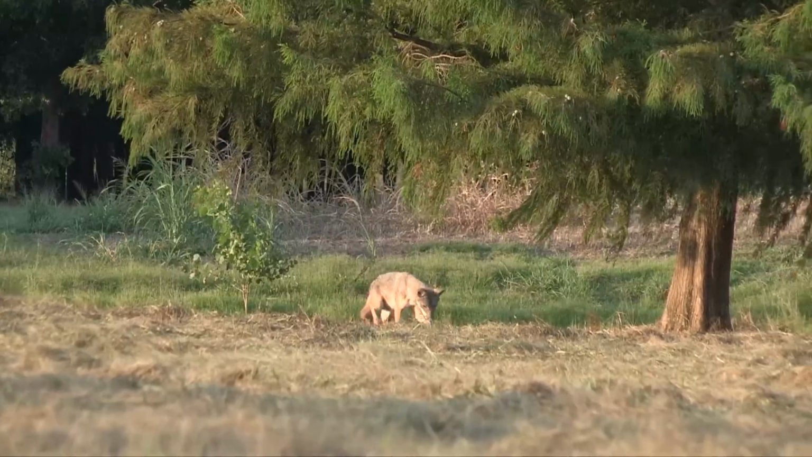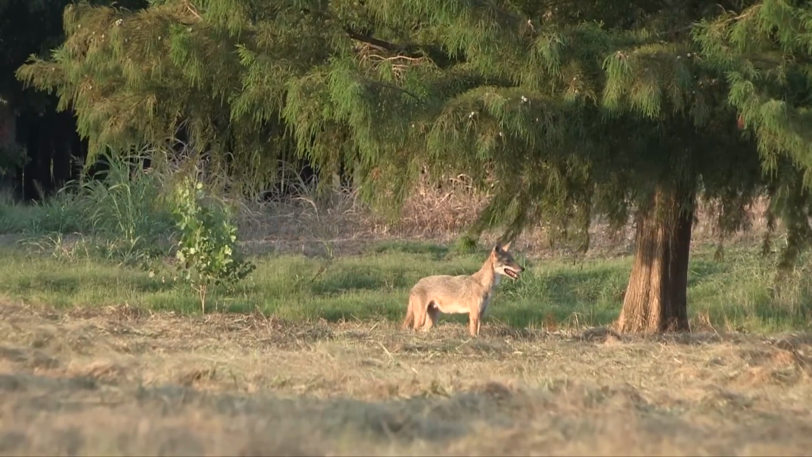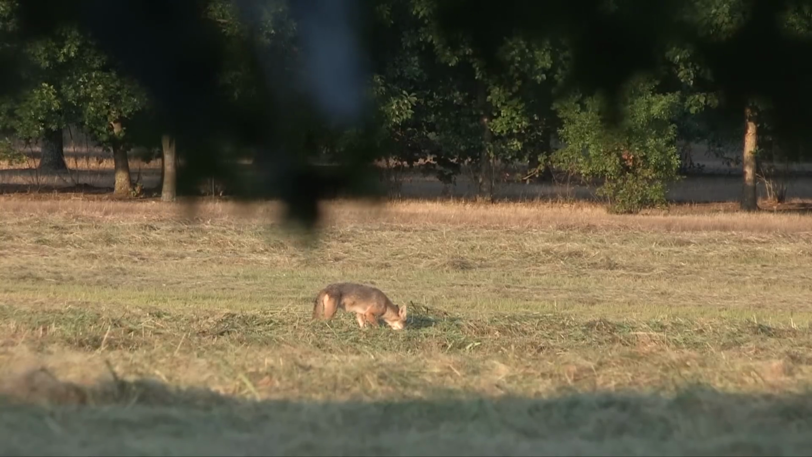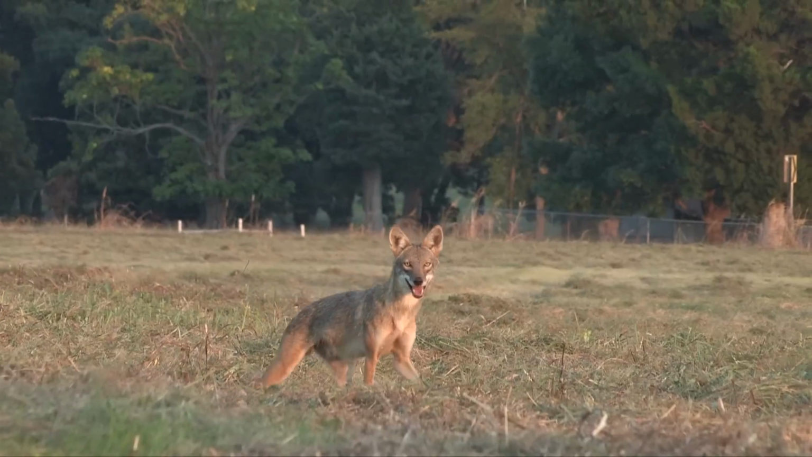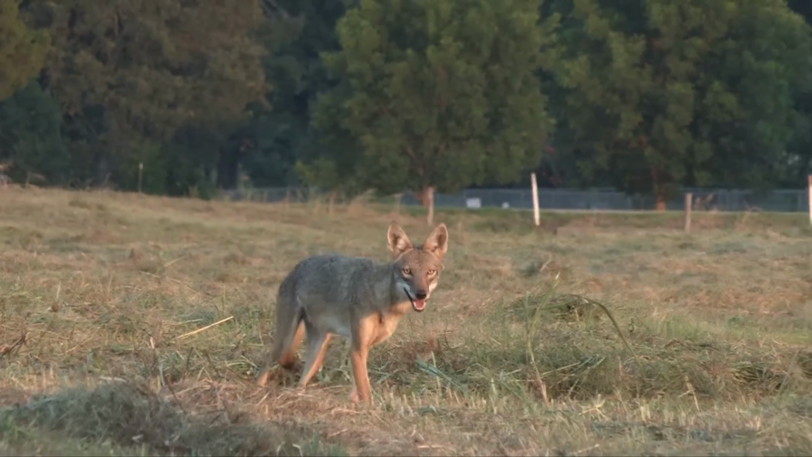I thought to myself, you know, these coyotes are so preoccupied. If a guy had the right equipment, he could let the sun go down and have a blast. This is a thermal night hunter's dream, to have the cover of darkness, and coyotes so busy stuffing themselves, they don't have a clue what's going on around them.